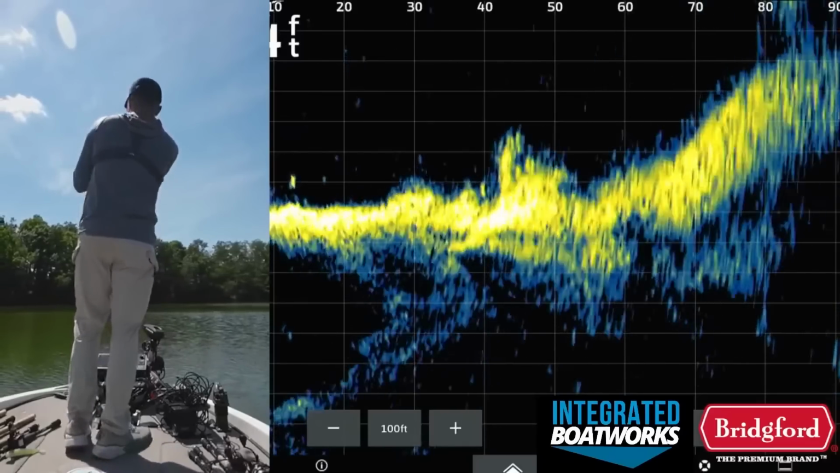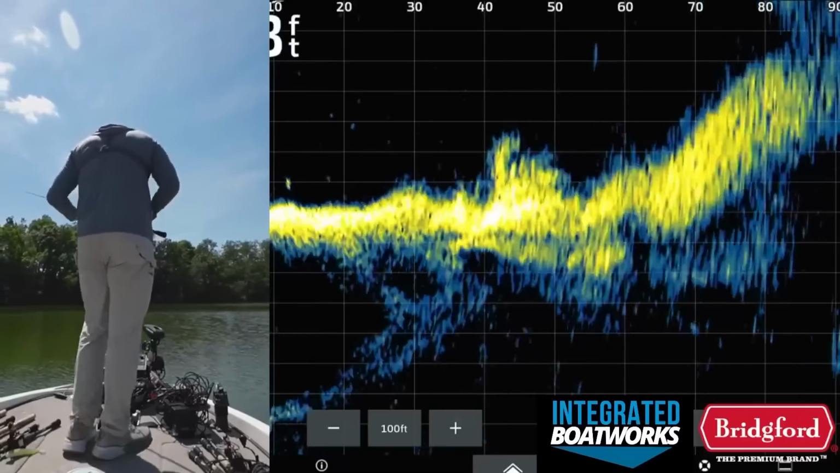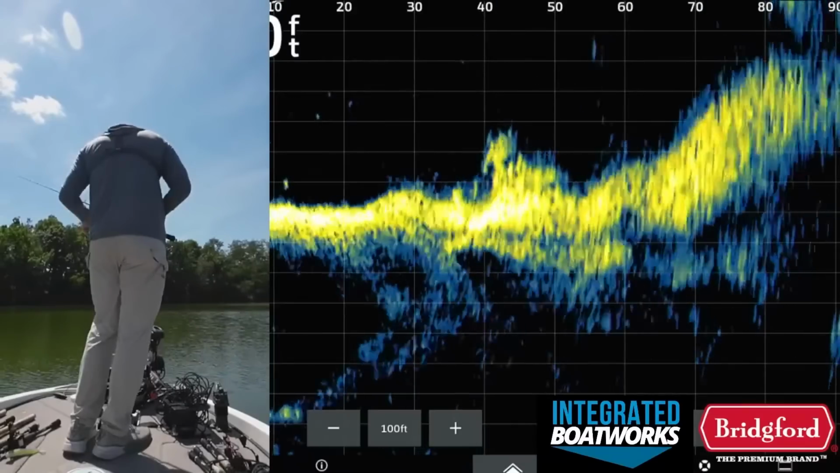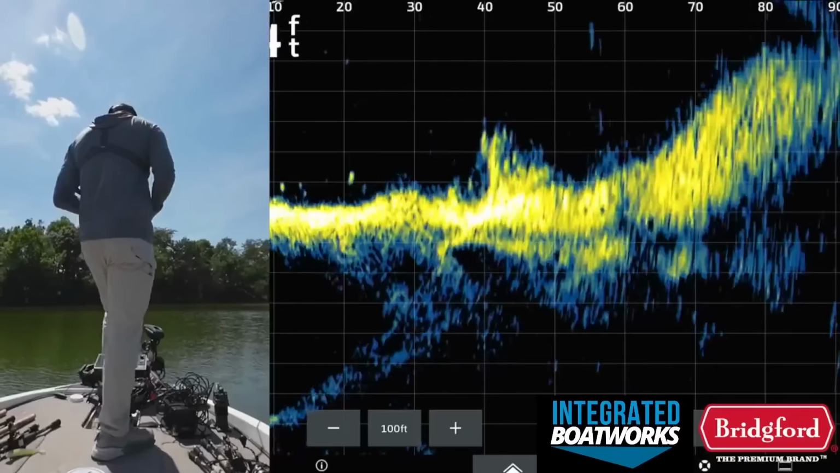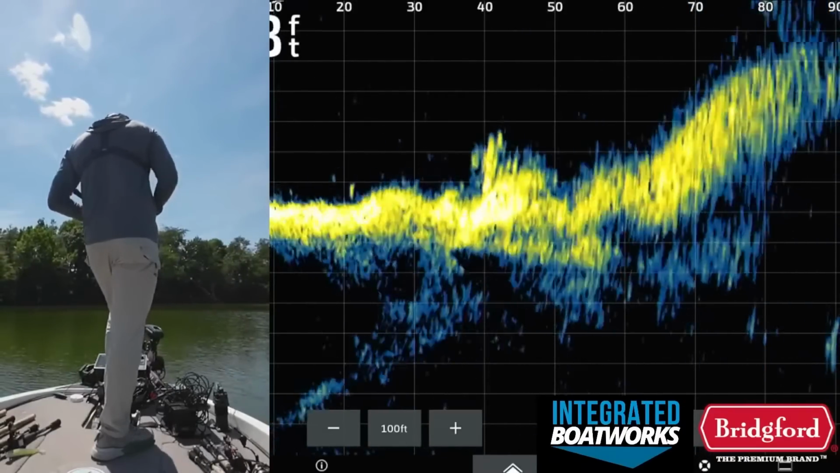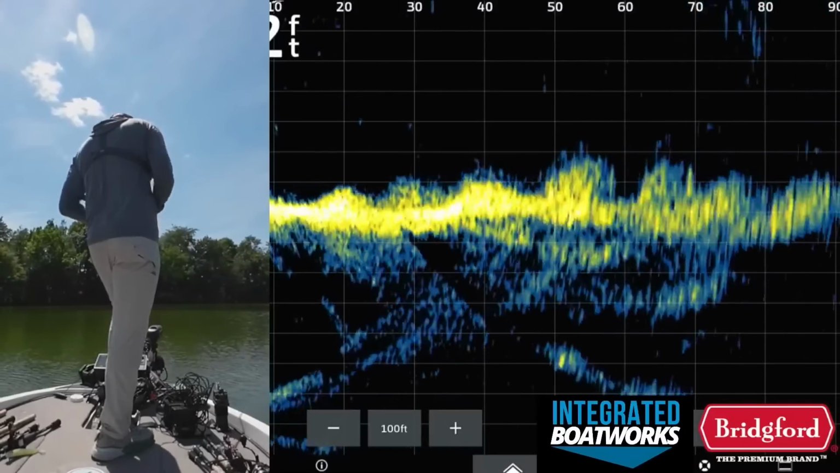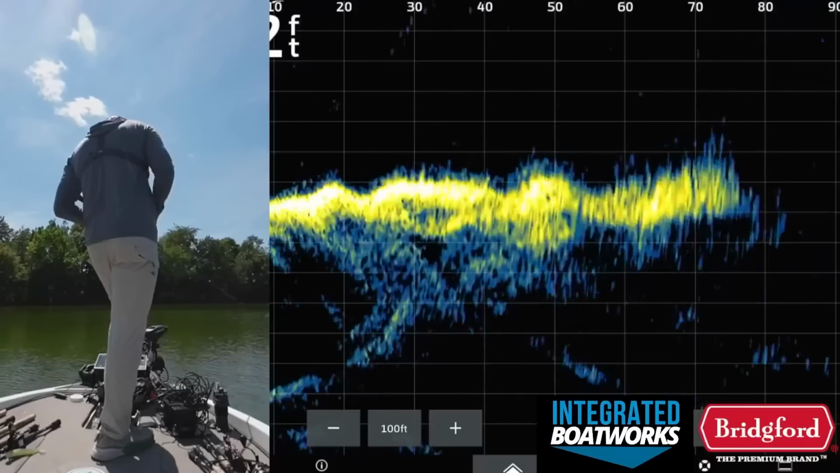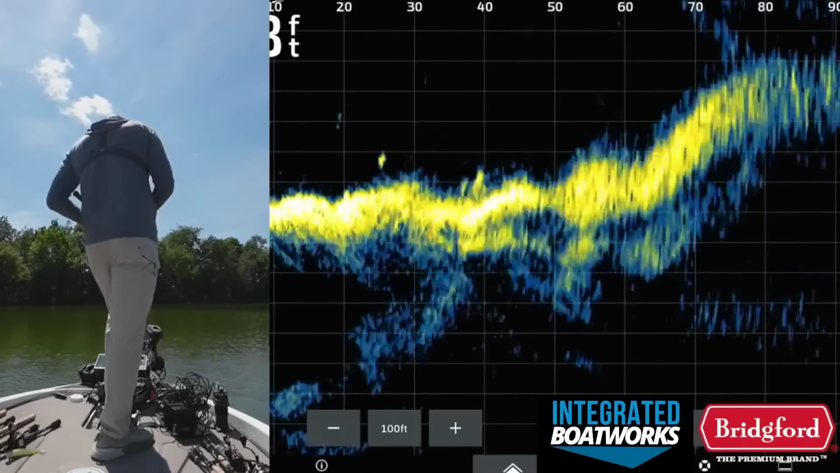Then we gotta roll. Can't waste too much time on these spots, even though it looks good. You cannot get caught up fishing for too long on this stuff. That's a mistake a lot of anglers make. They just want to fish and fish and fish these areas, and they end up wasting a lot of their day on it.